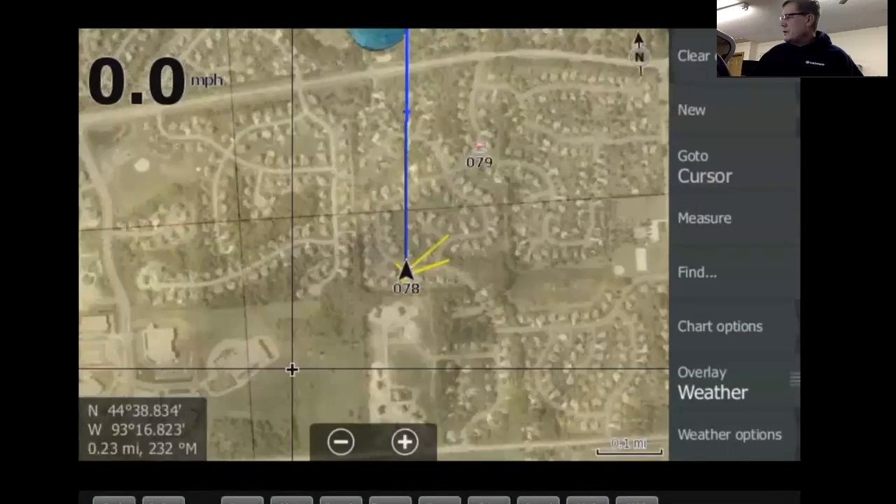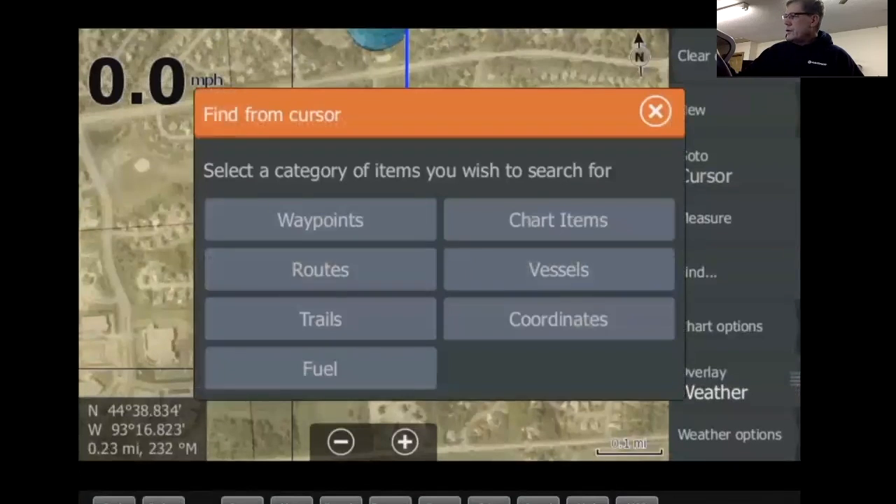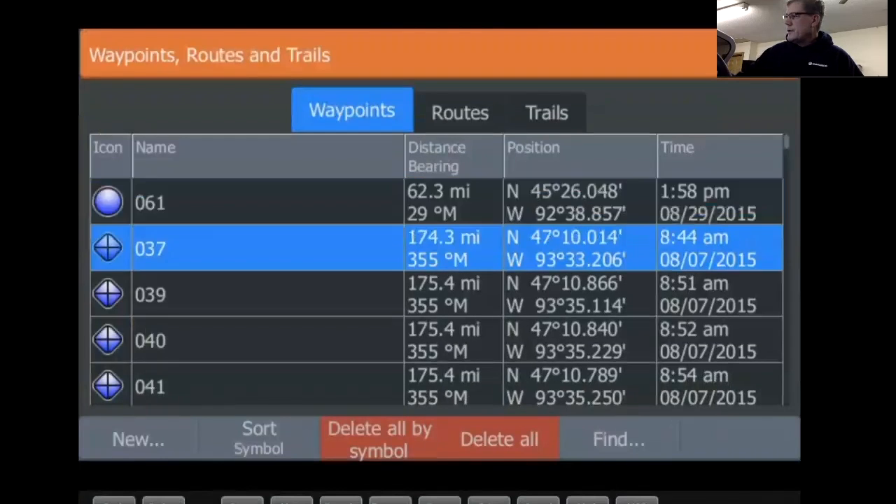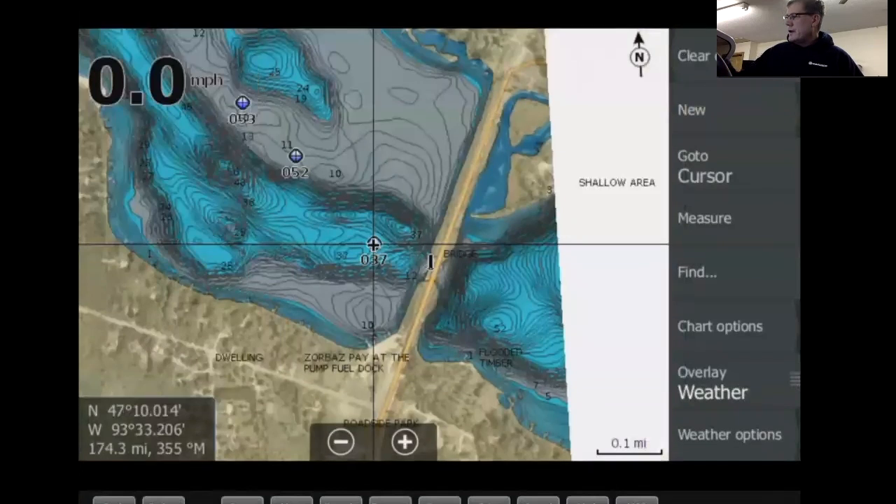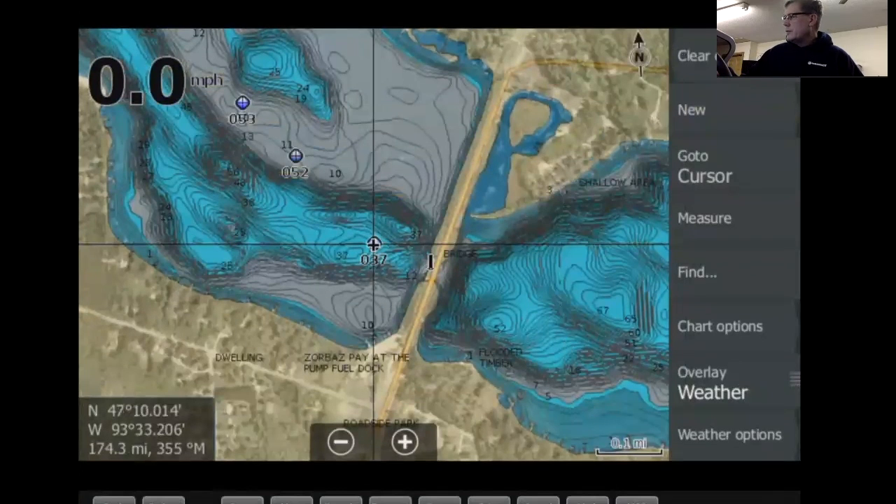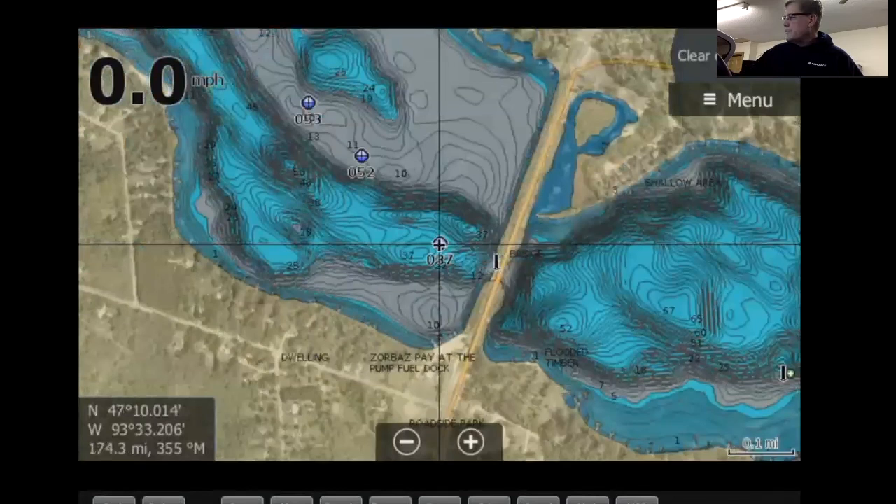Menu, let's tap on the menu again here. Find. What you can do here is find from cursor. You can find waypoints and things like that. So tap on 37. This is where you can do a go to, or you can show it. If you tap on show, it's going to show you where it's at. So here, this is, I think, Pokegama Lake up in northern Minnesota.